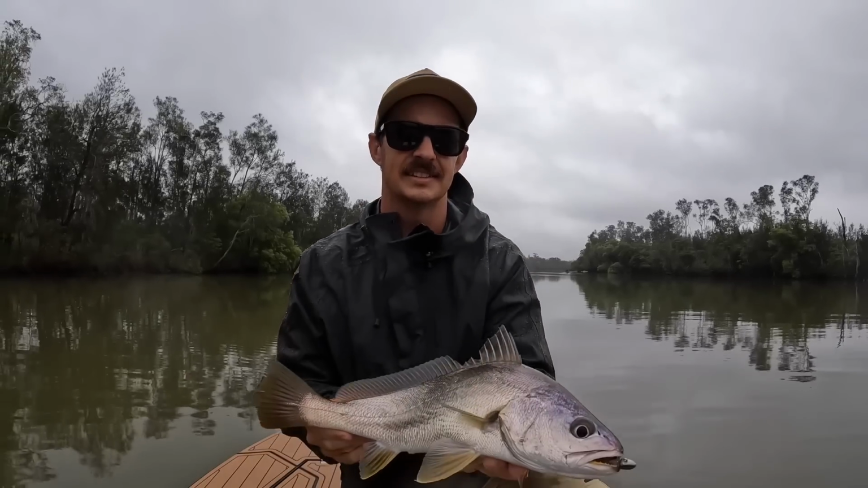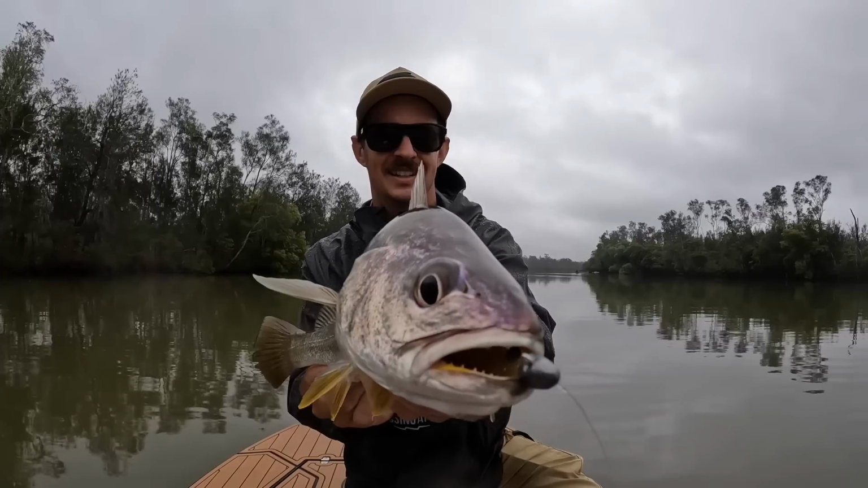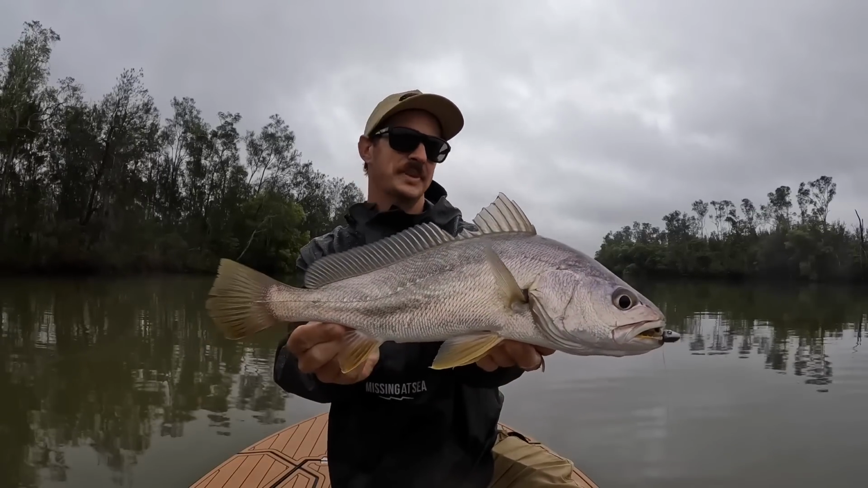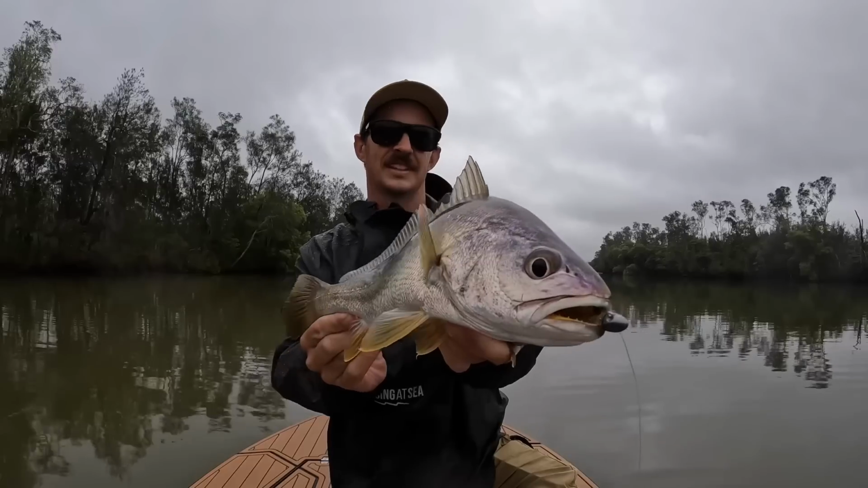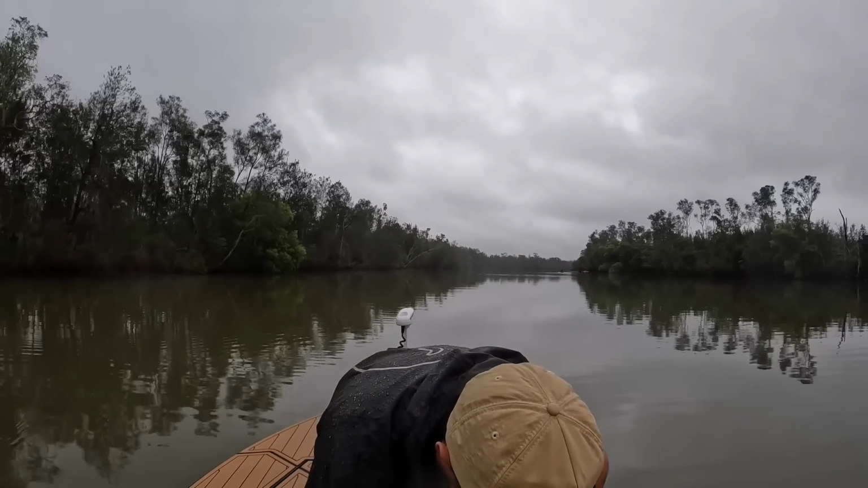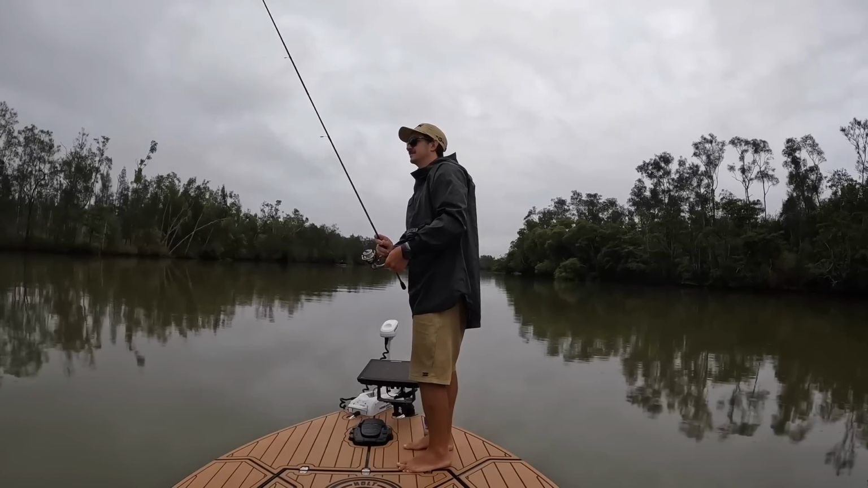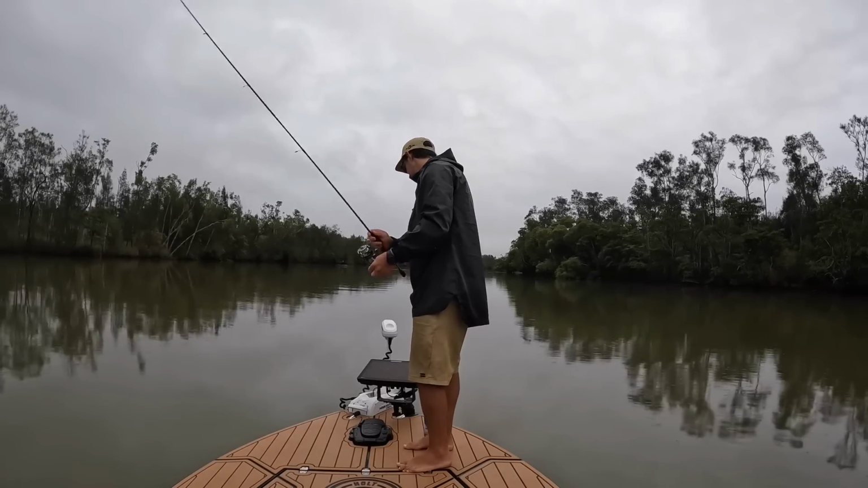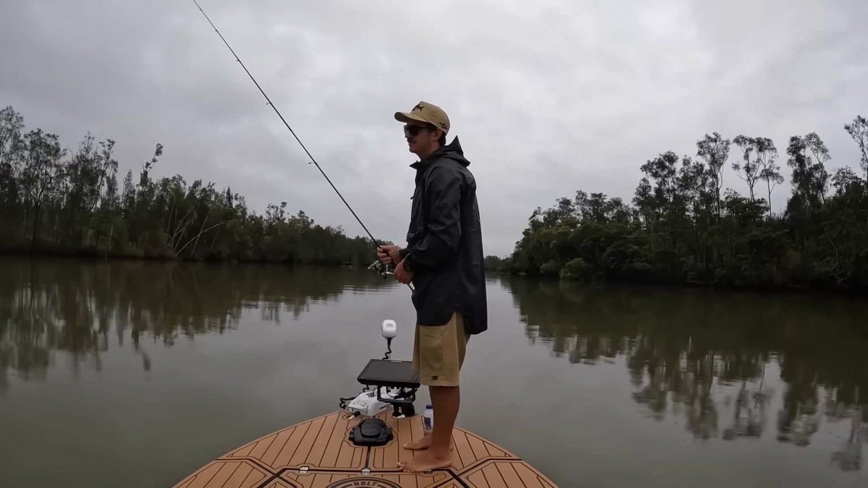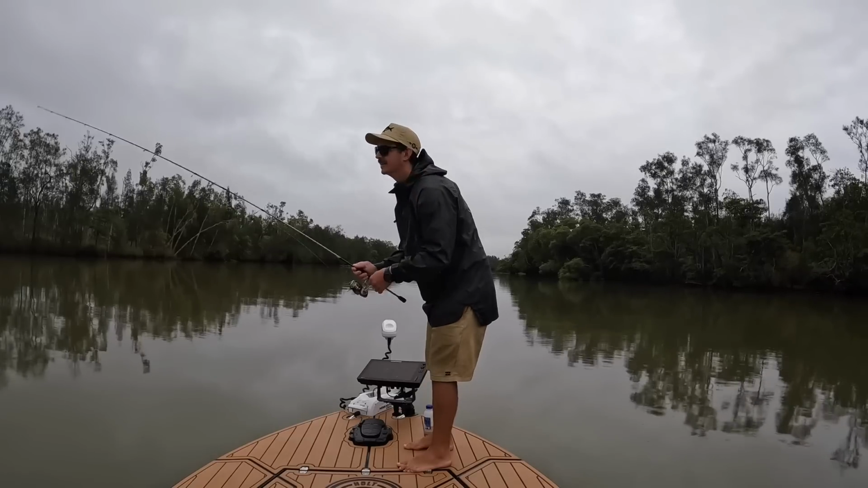Taking that right down, just the jig head sticking out. Nice, 3-inch glass. Always gets the job done. 1/4 ounce head, 1-0. Getting back in. Oh, I'm right in amongst all those fish on the sand right now.